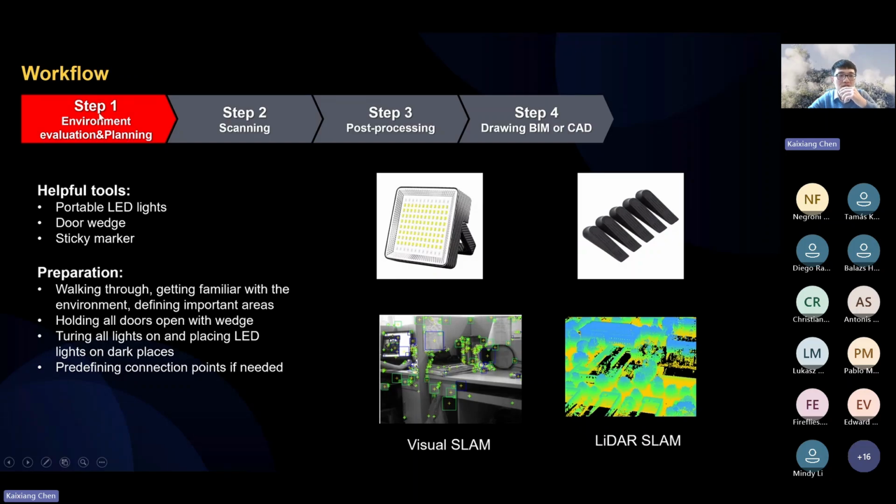The first step is to evaluate the environment and make a plan. This is very important. In order to scan this tunnel, we brought some LED lights, a door wedge, and some sticky markers. First, I went through the complete tunnel and got familiar with the environment, and I predefined the important areas where I needed to spend more time later on.